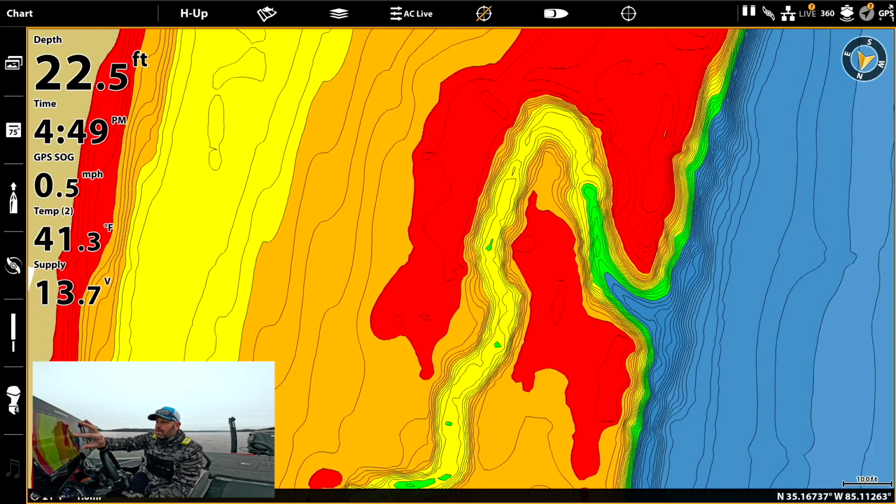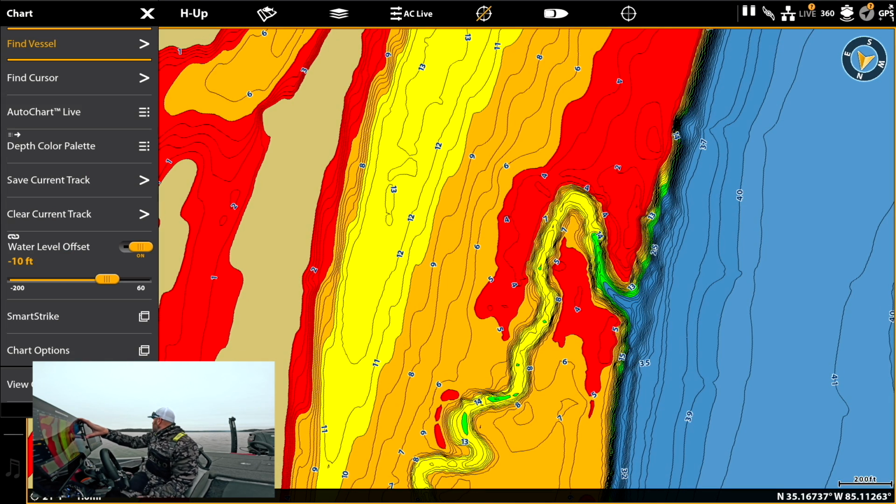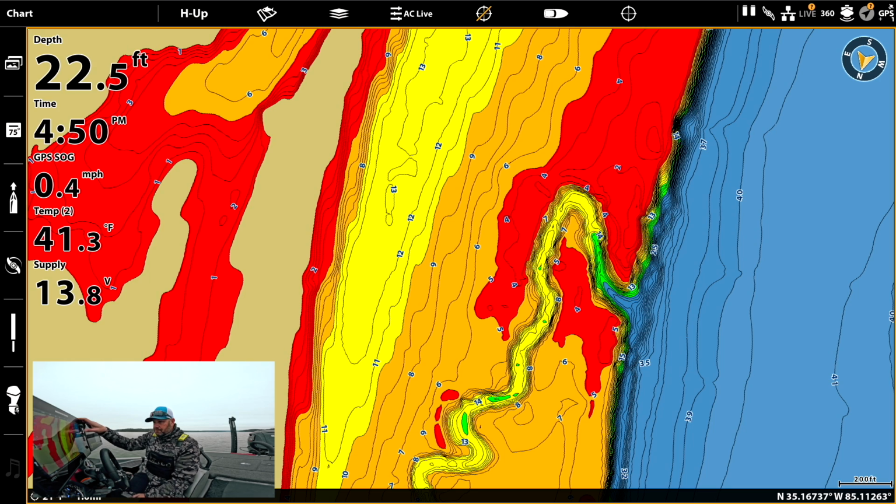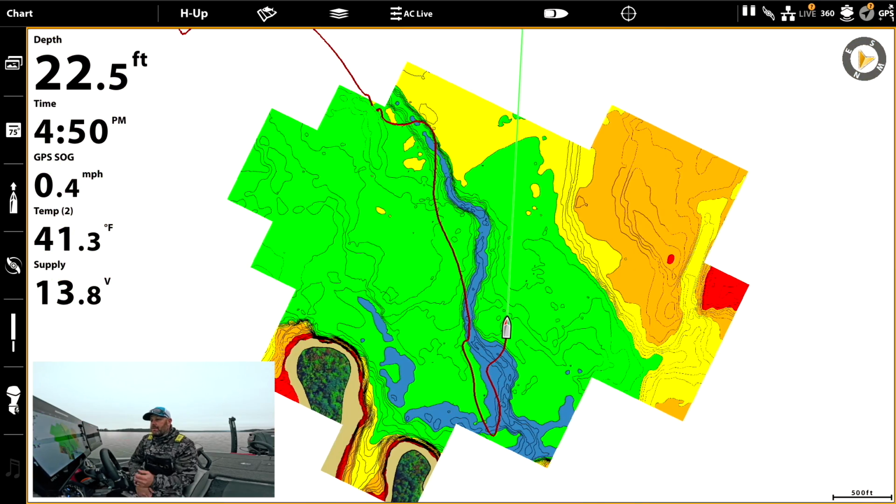I mean, you can really see those creek channels. Okay, so that is a huge safety factor. Okay, so now that we've talked about that, to go ahead and set this back to down 6 foot. A couple other features that I want to show you guys with this new VX Premium Card.